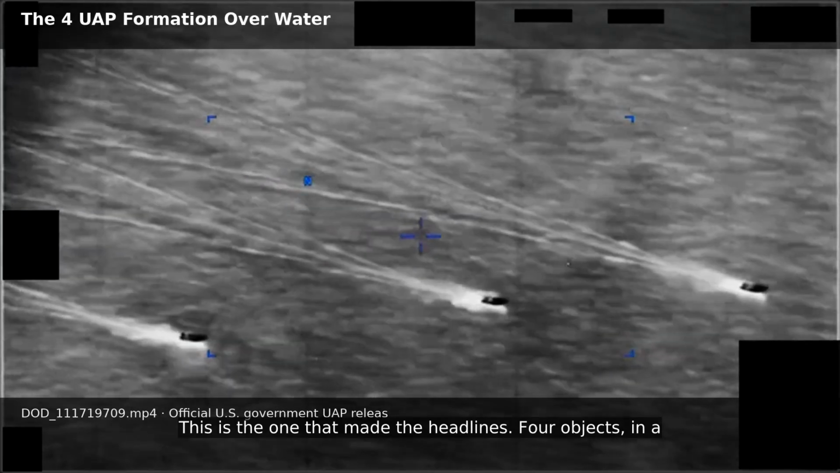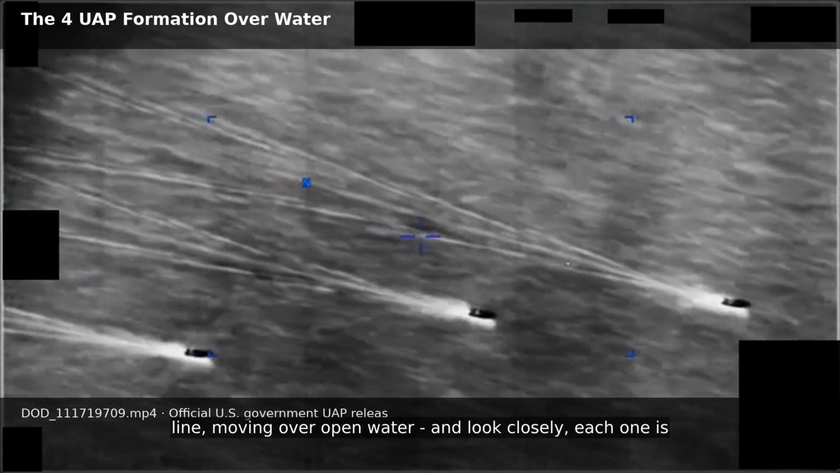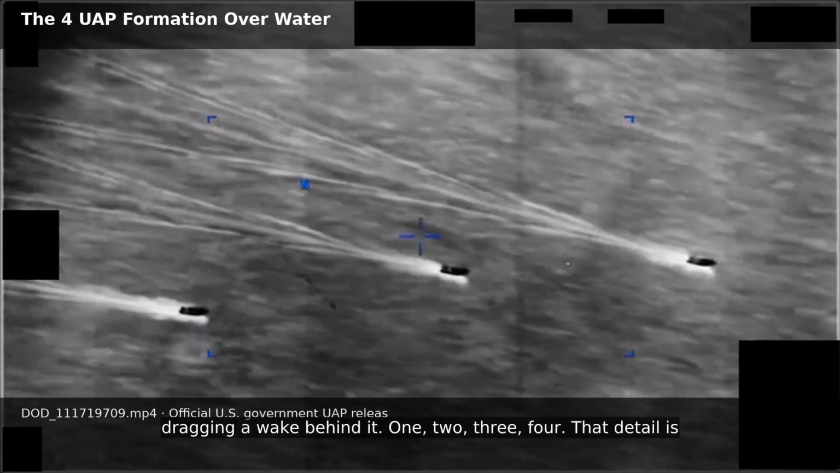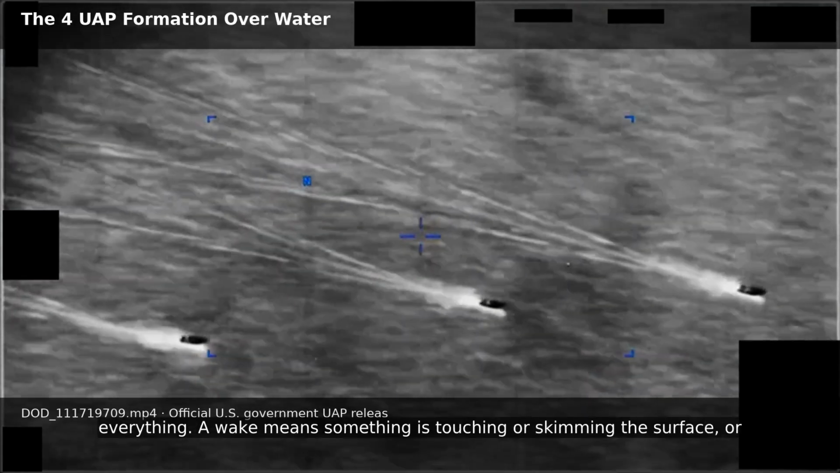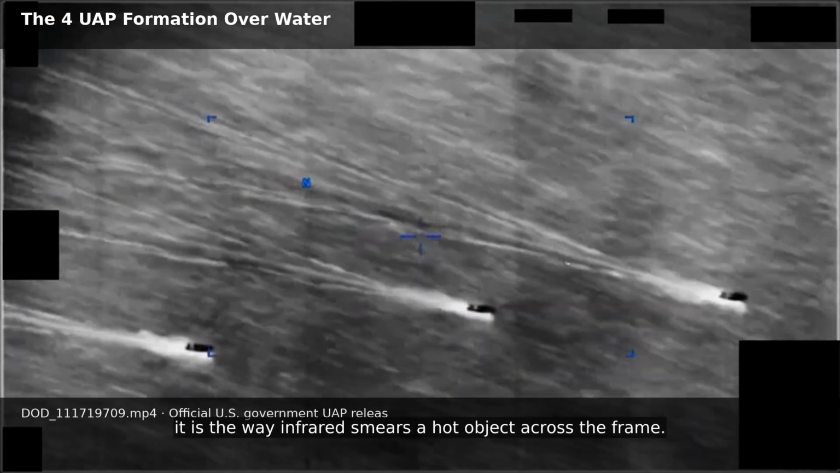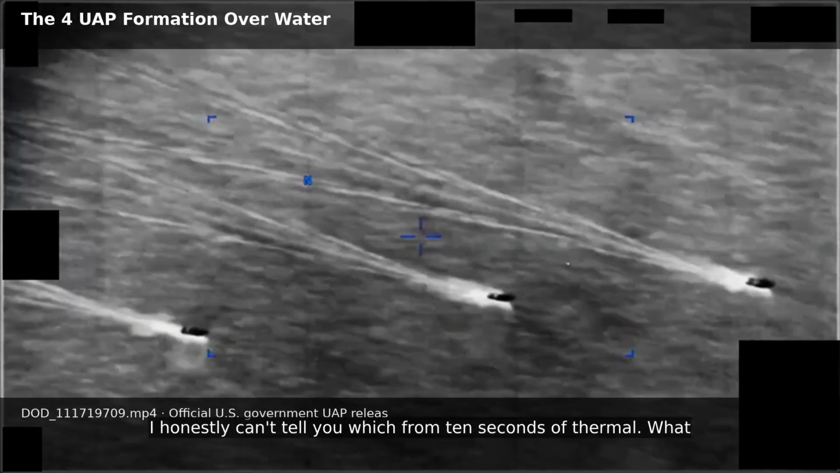This is the one that made the headlines. 4 objects, in a line, moving over open water, and look closely, each one is dragging a wake behind it. 1, 2, 3, 4. That detail is everything. A wake means something is touching or skimming the surface, or it is the way infrared smears a hot object across the frame. I honestly can't tell you which from 10 seconds of thermal.